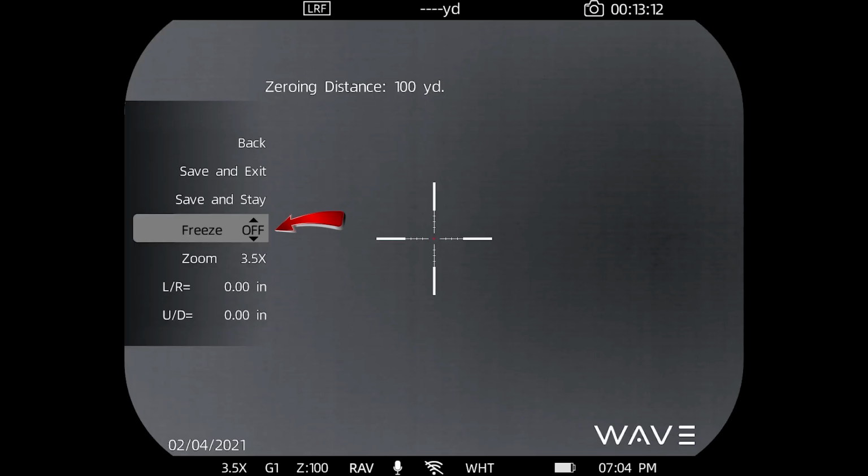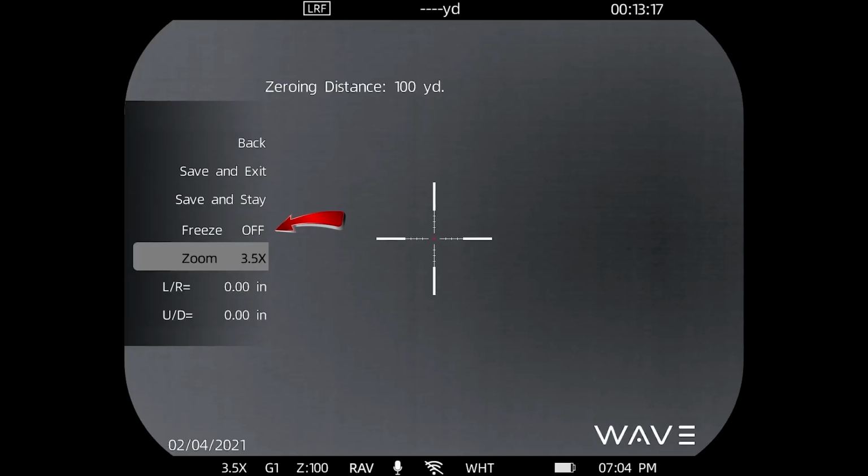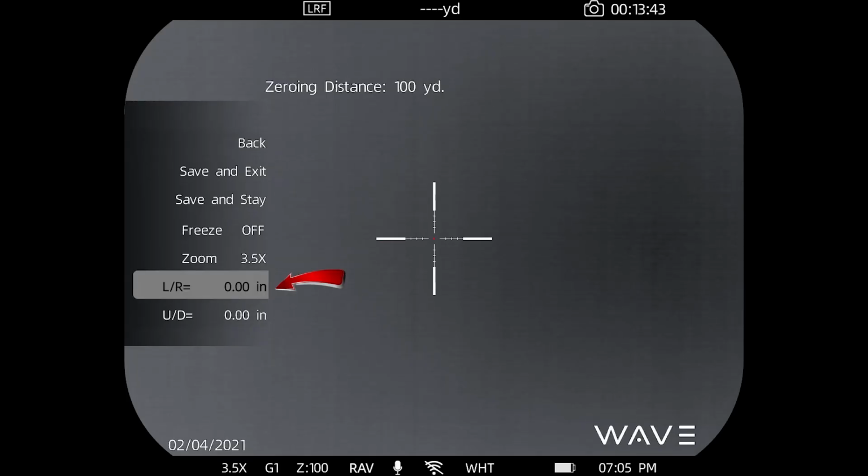Okay. Now, we'll have a video on zeroing the scope in detail, but this is just a little highlight. We also allow you, if you want to freeze it and then zoom up on the target to make your adjustments easy to do, you can do that. And honestly, we've seen a lot of competitive products whose zoom features don't hold true zero, and ours does. It's a really handy feature. And of course, like I said before, everything is Americanized. It's left, right, up, down.